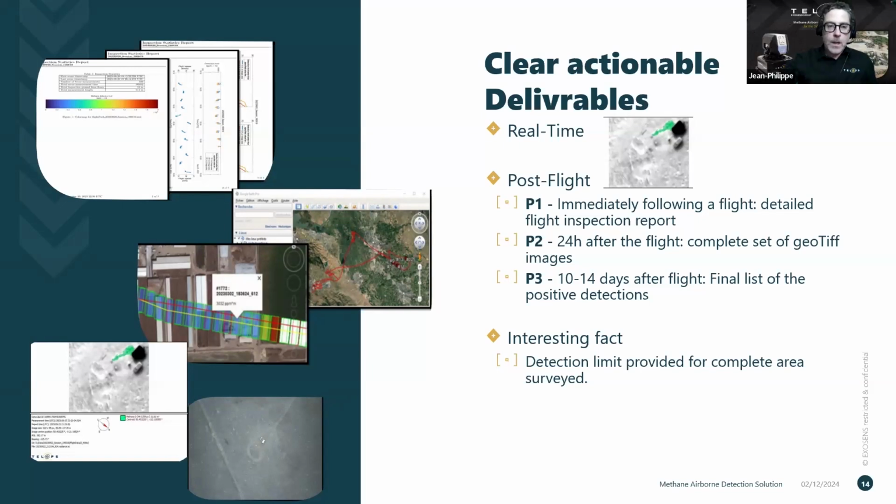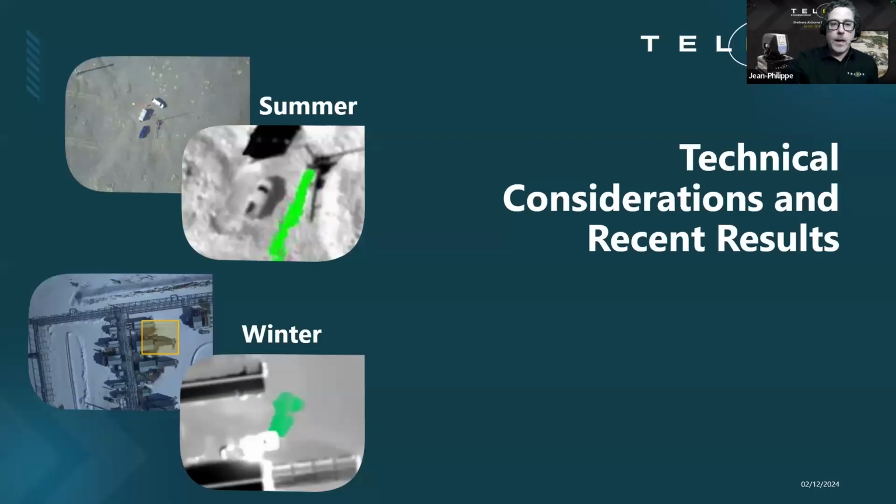An interesting fact also is that our technology will give you the minimum detection limit for every image collected. So even though we don't detect any methane leak, at least we can tell you that the detection limit for this image or for this patch of ground was this level, then you're basically insured, because we have a high probability of detection. You're pretty much ensured that we didn't see anything above that limit. So that's an answer. Even though we don't detect anything, that's an answer worth having on its own.